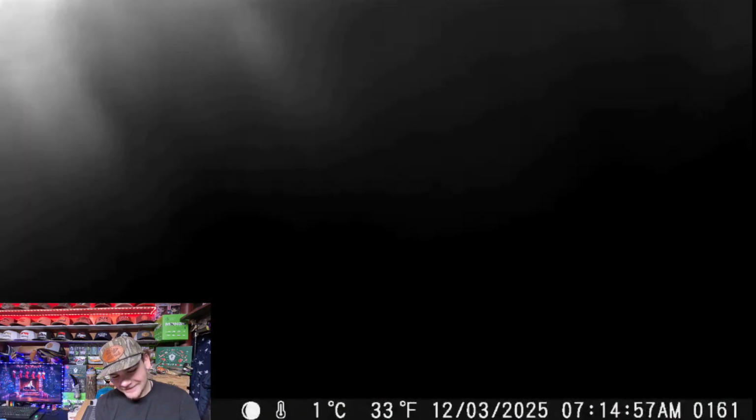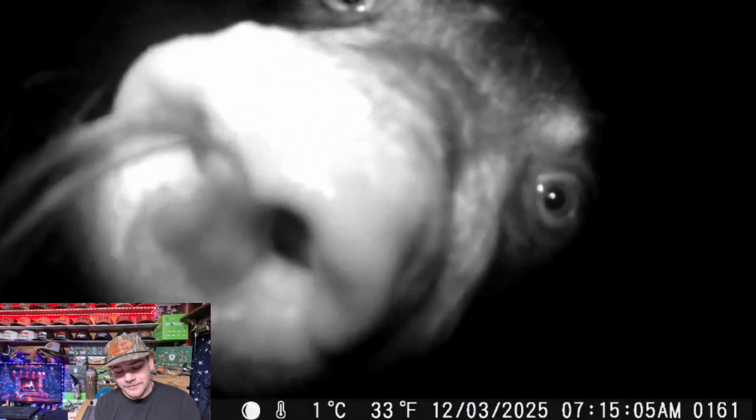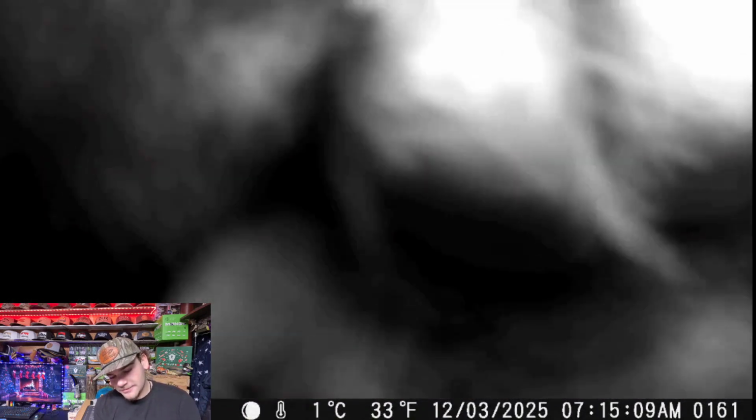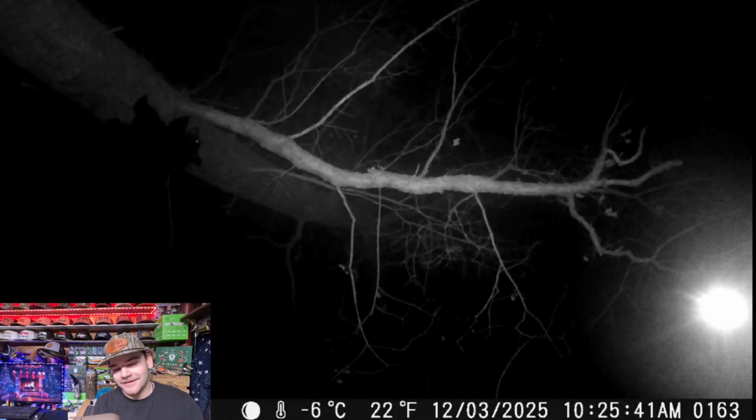He's just scratching at the lens. Oh, he's looking at it again, smelling it. This has happened one time before with one of my other cameras, but it didn't break like this one did. There's his paw just grabbing on it. It's pretty funny. Alright, here's the next clip.